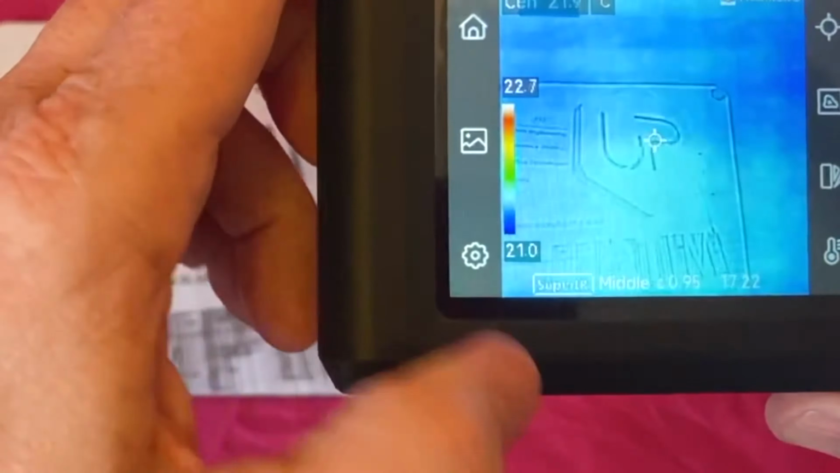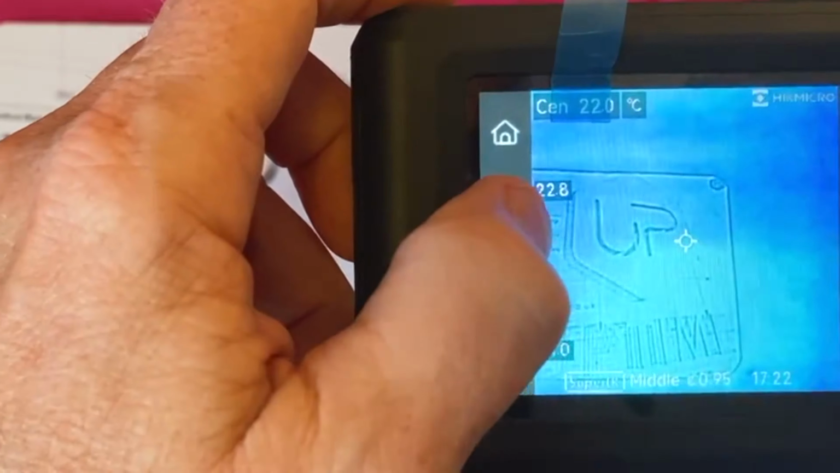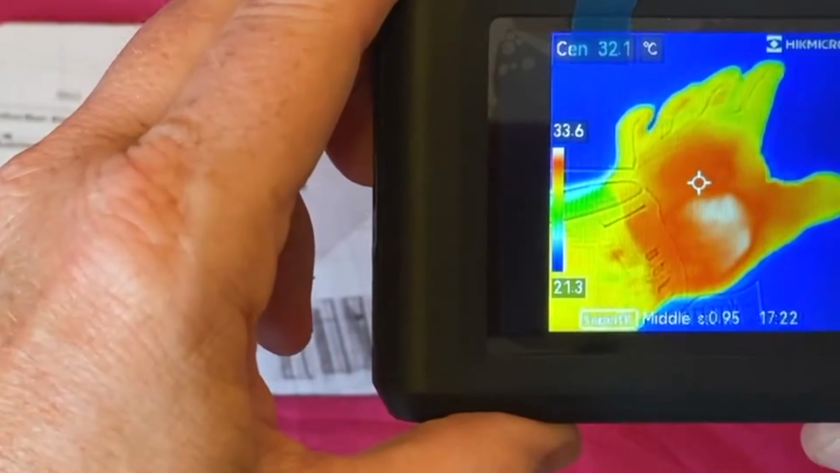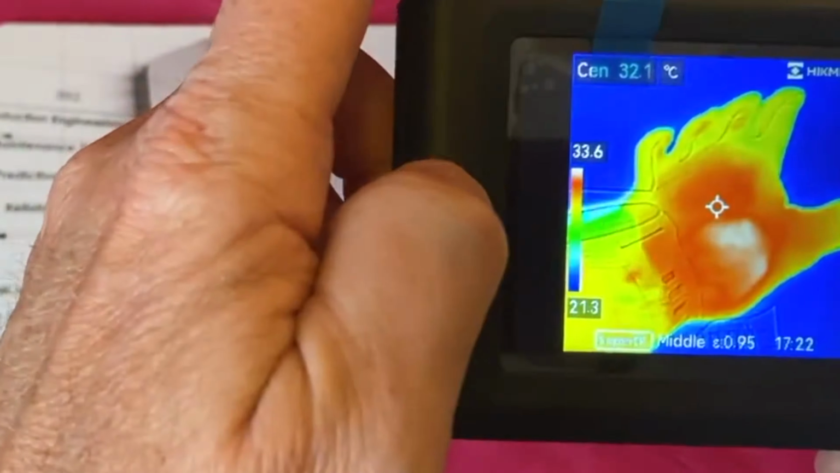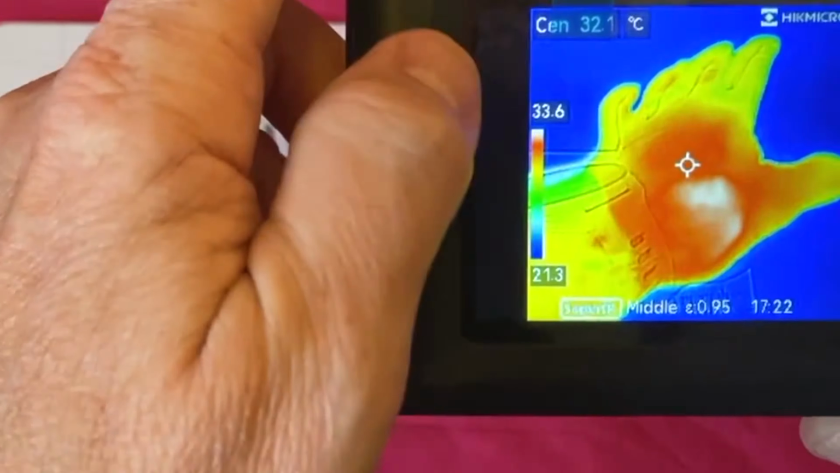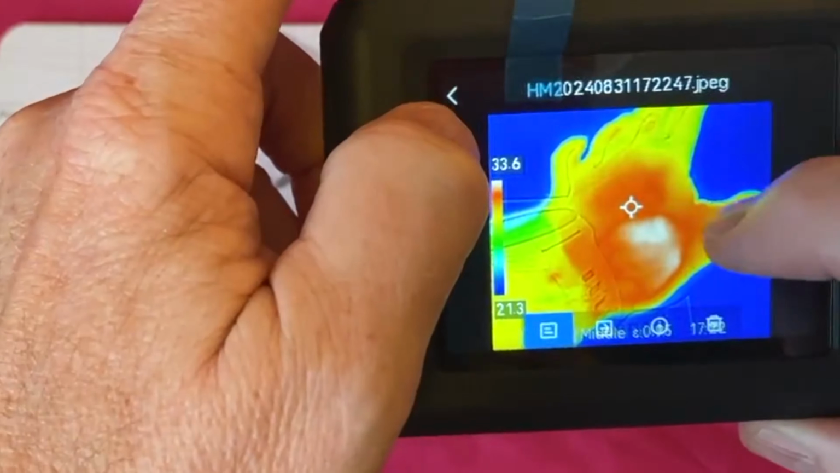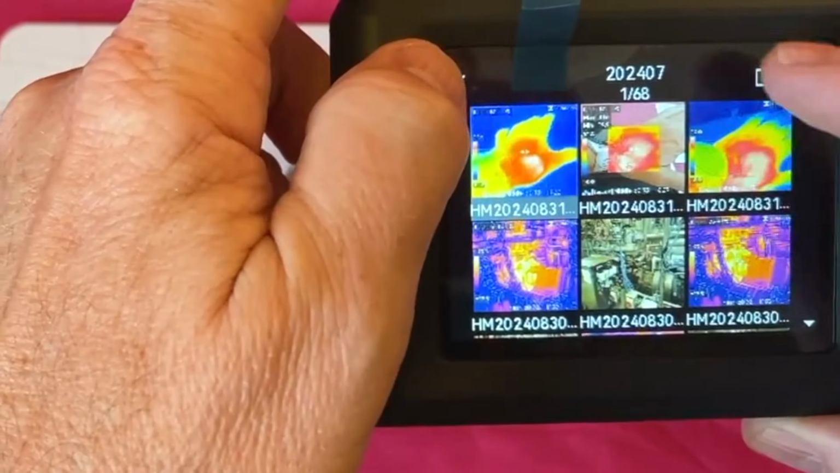So if we go to press this here, we've got the file, open the file, and you can see 32.1 degrees there on the center spot. So a pretty good image really for this type of device, I think. If I go back down there, I can go back, I can see these images here.